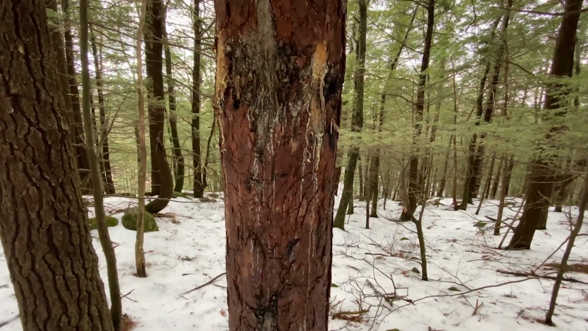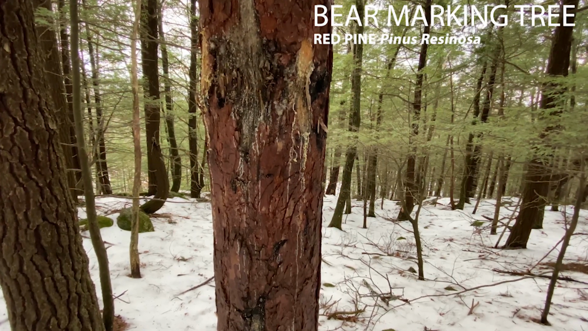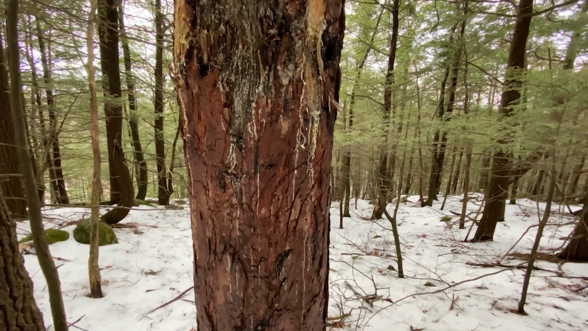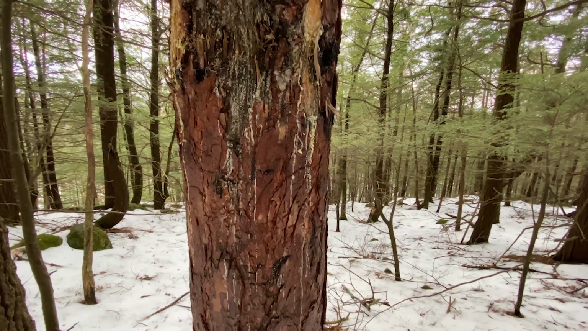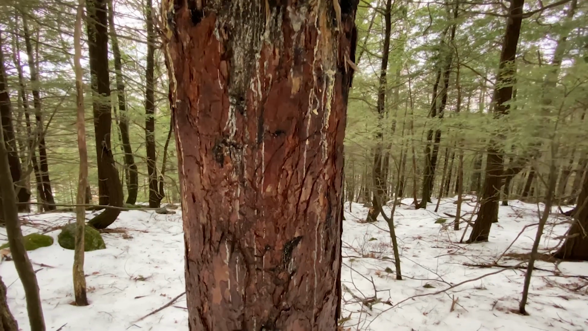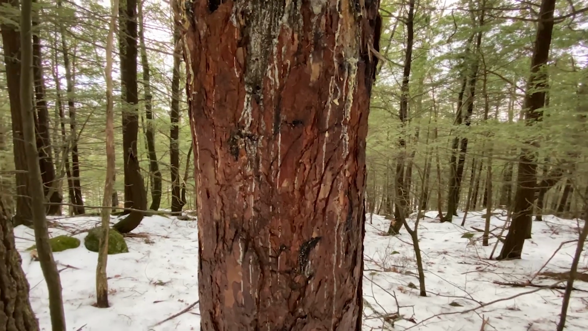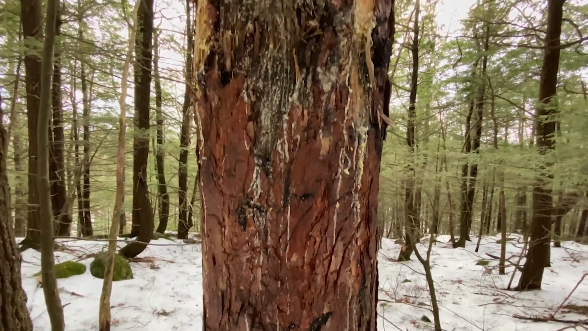There's not a lot of red pine generally in this particular area, but we do have quite a bit on the top of this hill up near my house. And I've found that the bears love to use the red pine as marking trees. I think they like the smell of it compared to the white pine and the other trees we have around. And I've found probably about 20 of these in this kind of larger area over a few miles north to south, almost in a line in a sense.